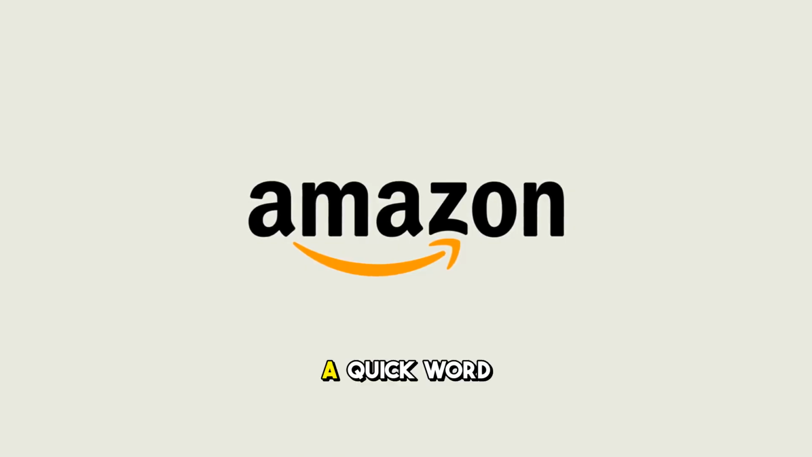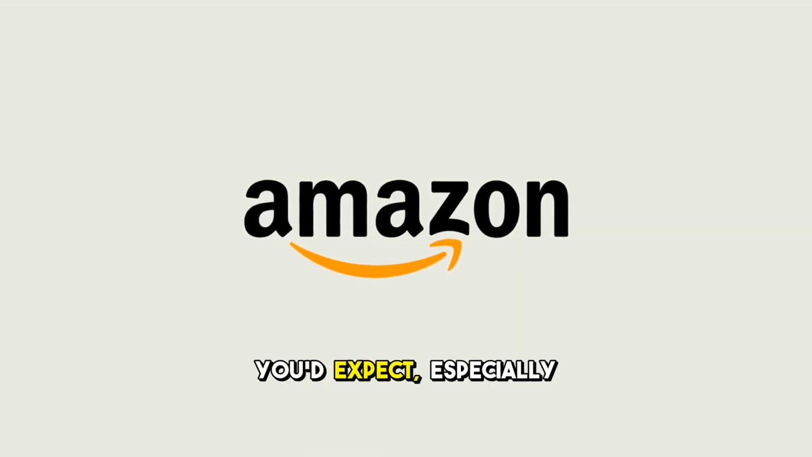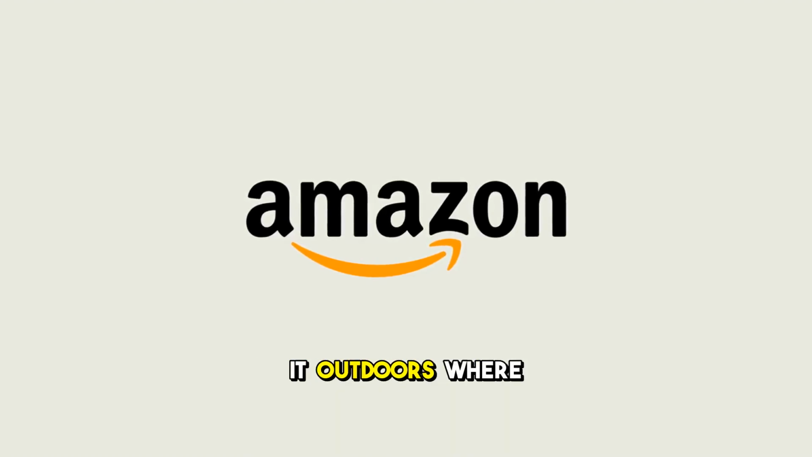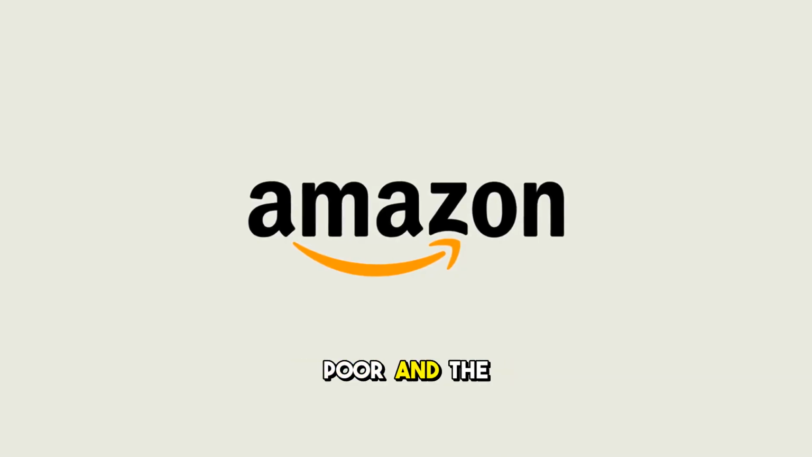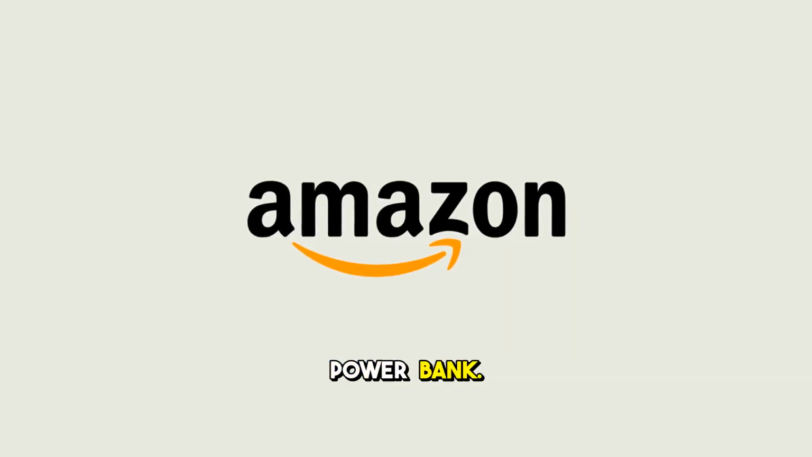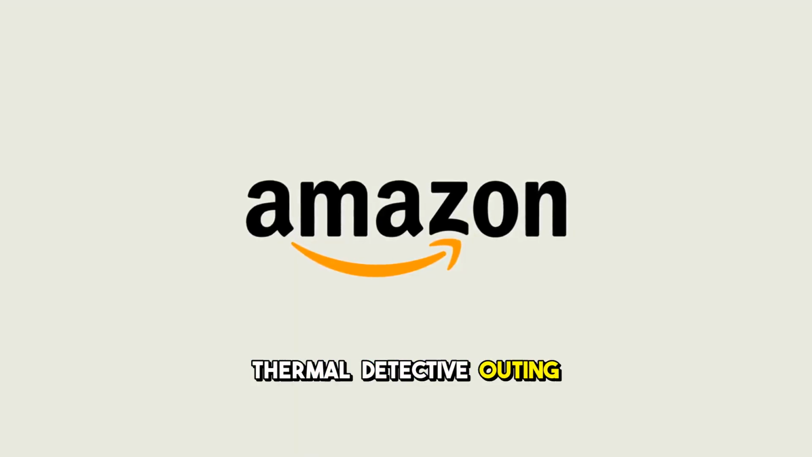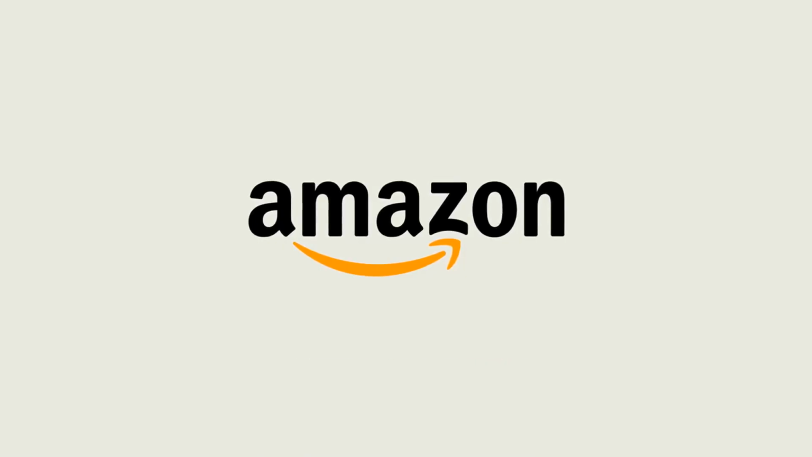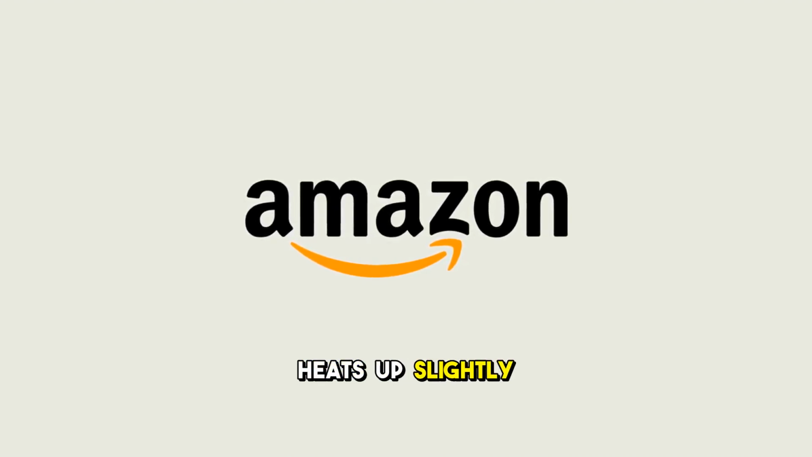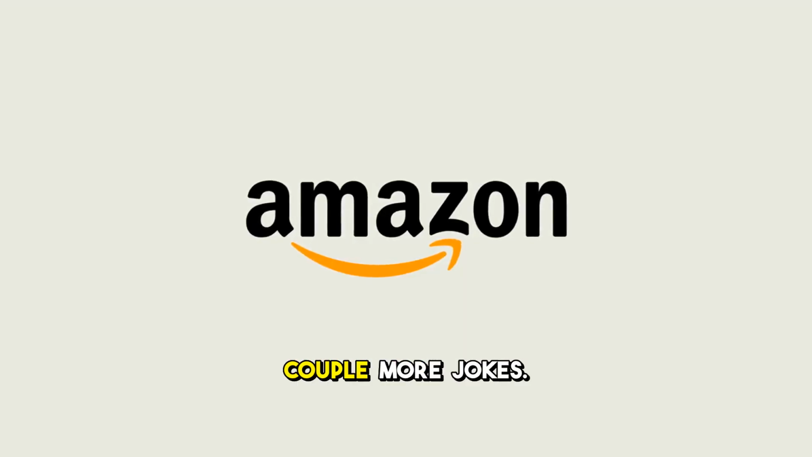Before I let you go, a quick word on battery and usage. Because this device plugs into your phone, it drains your battery faster than you'd expect, especially if you're using it outdoors where signal strength is poor and the app runs heavy image processing. Remember to bring a power bank, unless you want your phone to die mid-inspection and turn your thermal detective outing into a modern ghost hunt. Also, the device heats up slightly after prolonged use, which might be uncomfortable in your hand but not a dealbreaker.